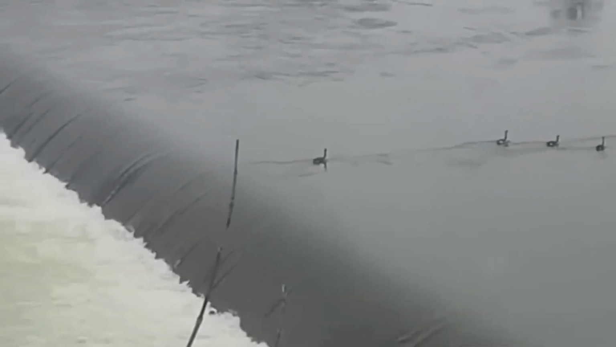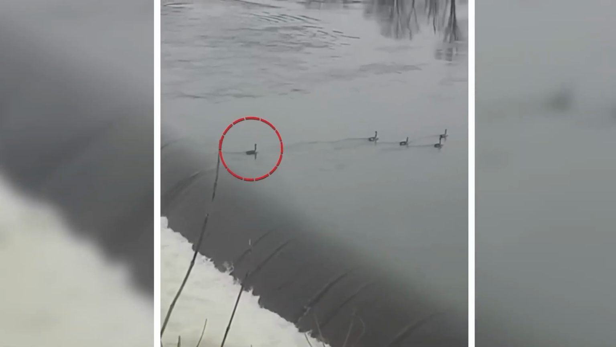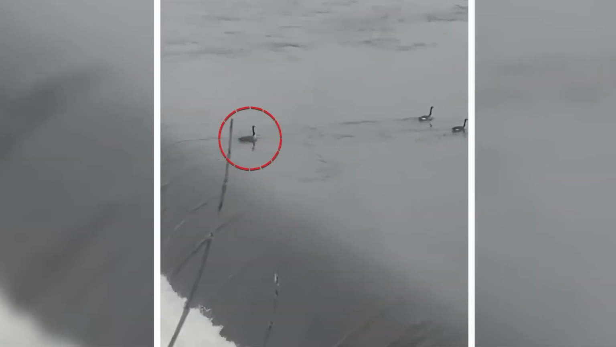Lazy ducks. A group of folks caught some ducks being super chill. Even when the water dragged them toward the brink, they were like, nah, whatever.